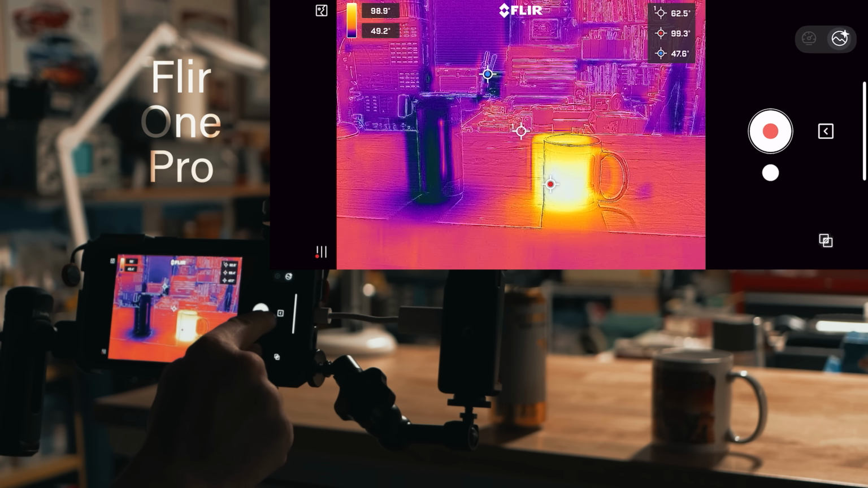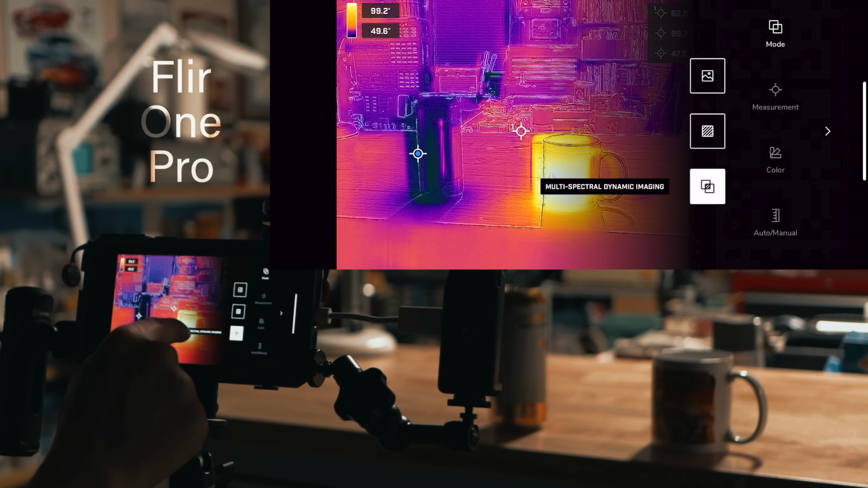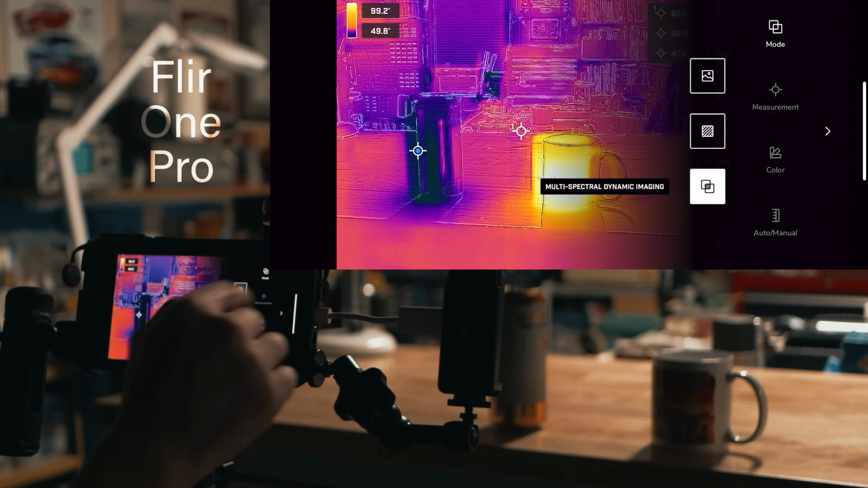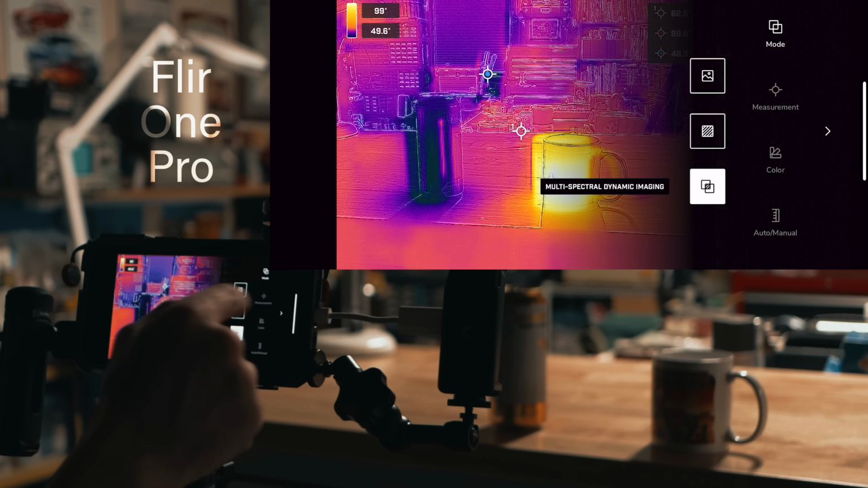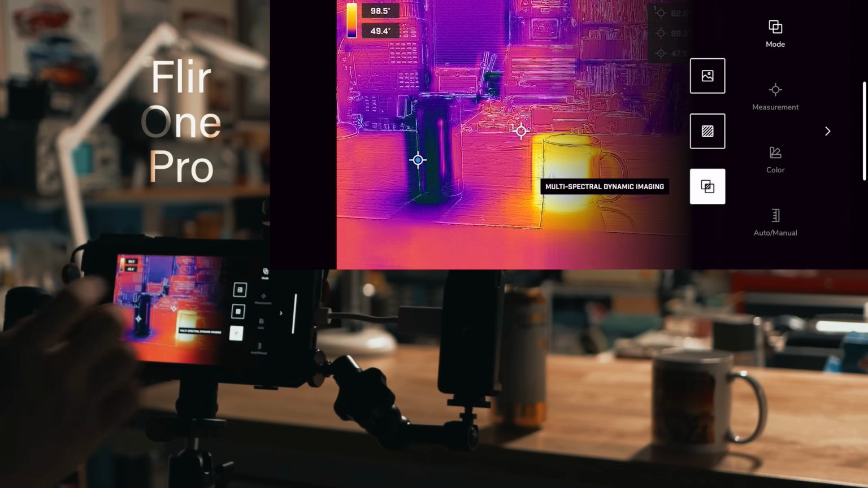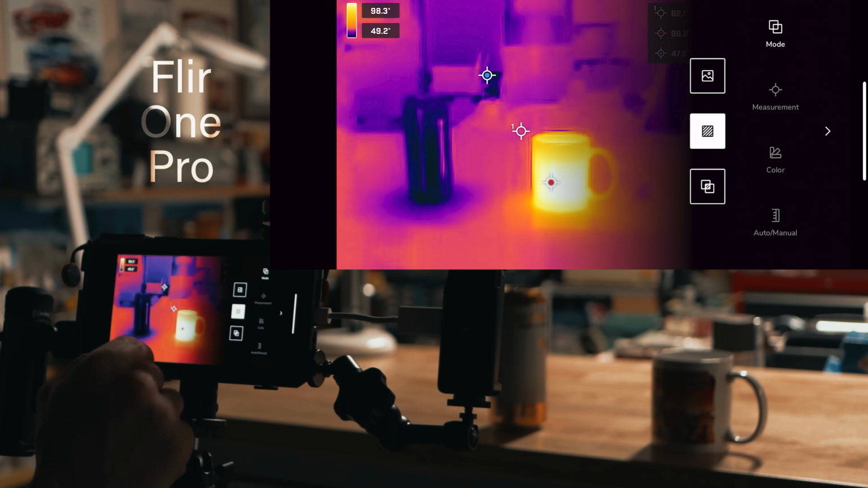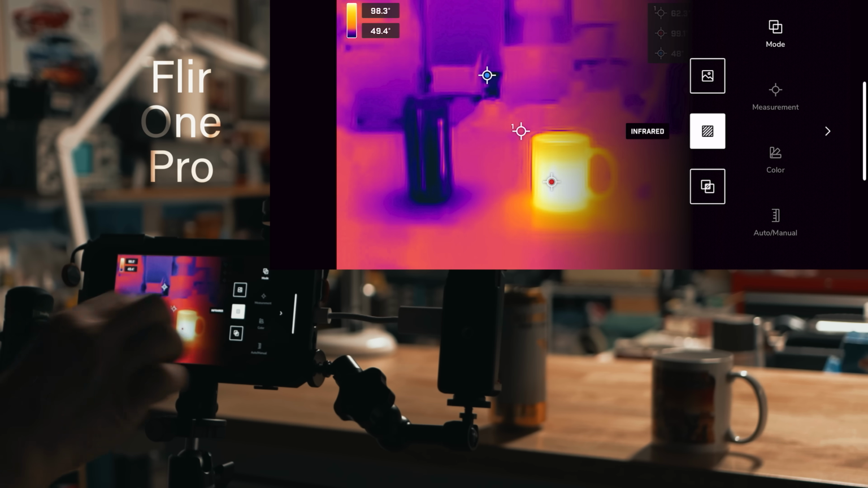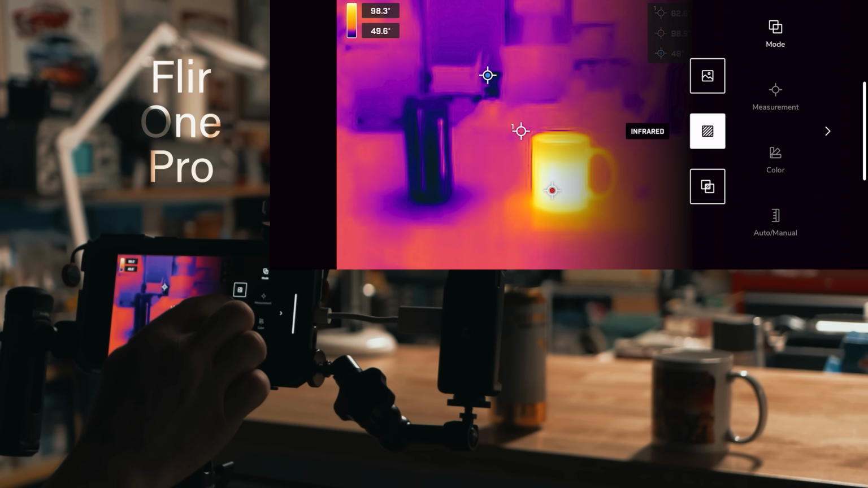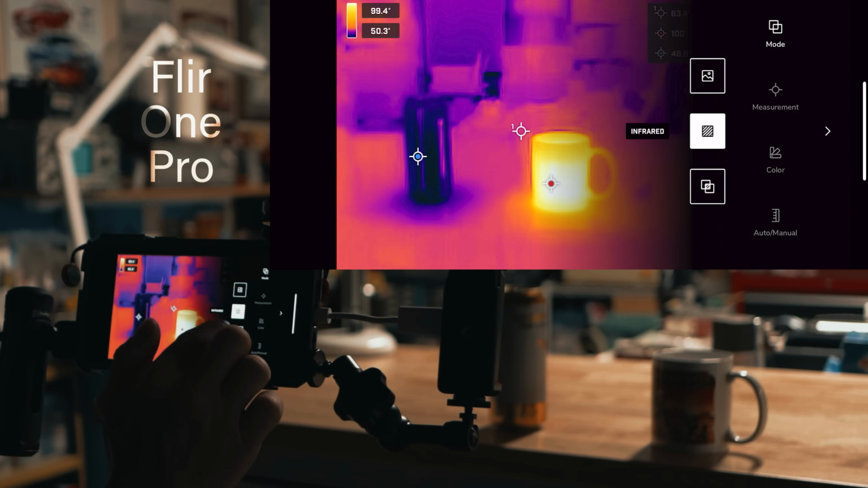And all the way at the right in the middle has this little up arrow button that brings up some options. We'll start with the mode. And currently we're on the multispectral dynamic imaging that uses both the thermal imager and that extra camera. And it kind of just shows you all the detail in the image. Kind of interesting. A lot of times it doesn't actually line up. And I think there is a way somewhere to adjust the alignment. I thought that was in the settings, but I didn't see it. And then you can turn that camera off that shows all the detail if you just want the infrared. And then it just has a regular digital camera that the Flir One Pro is seeing.